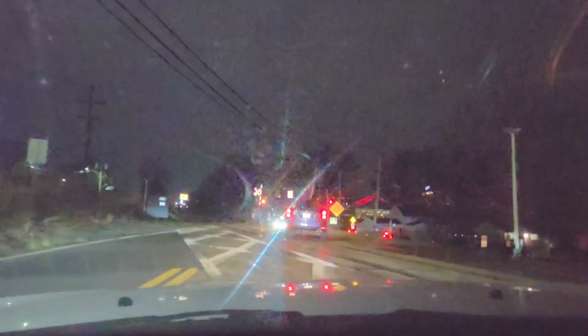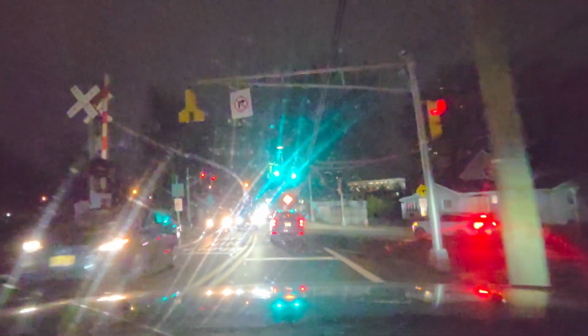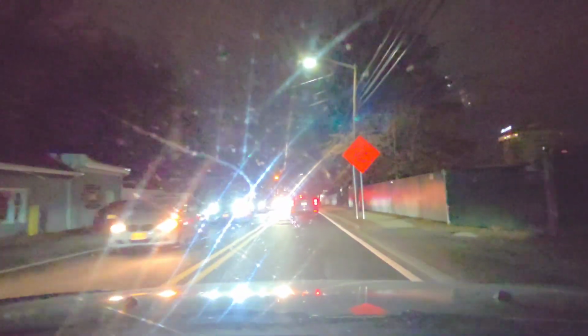I do enjoy driving at night. I didn't enjoy video recording. I said videotape. I didn't enjoy recording it because I always feel like there's not much to see. You got the headlights from the oncoming cars creating that effect that you see on the screen.